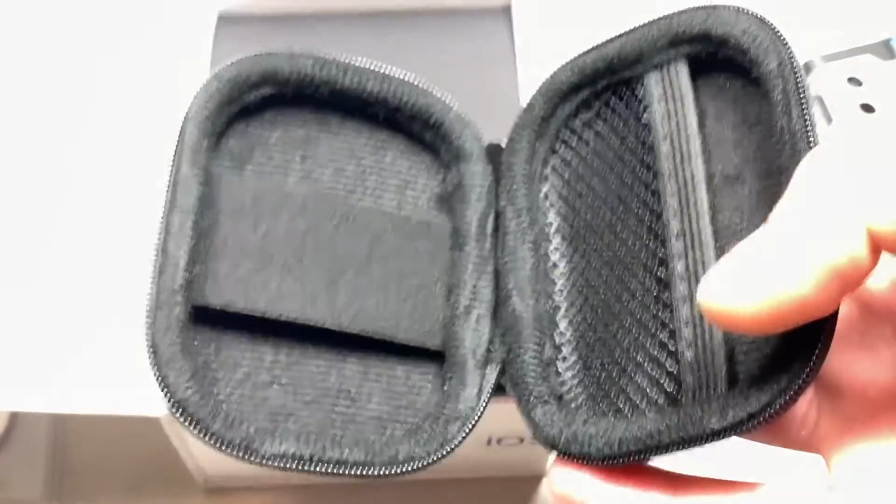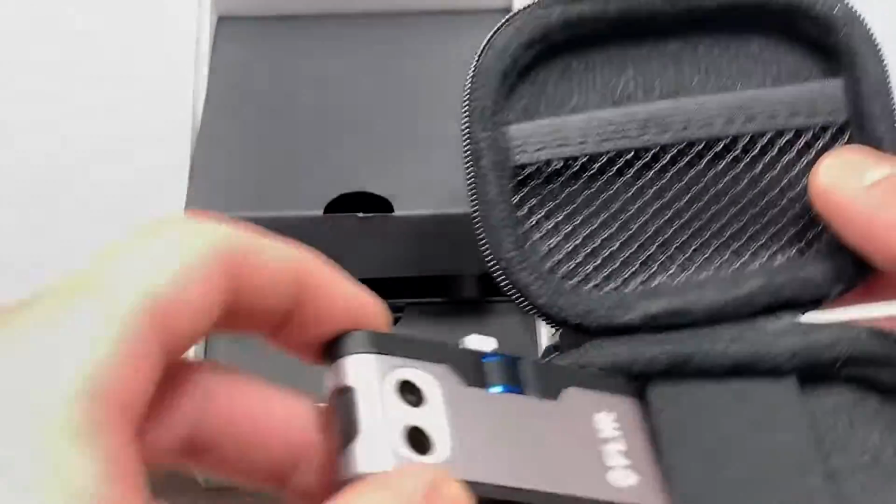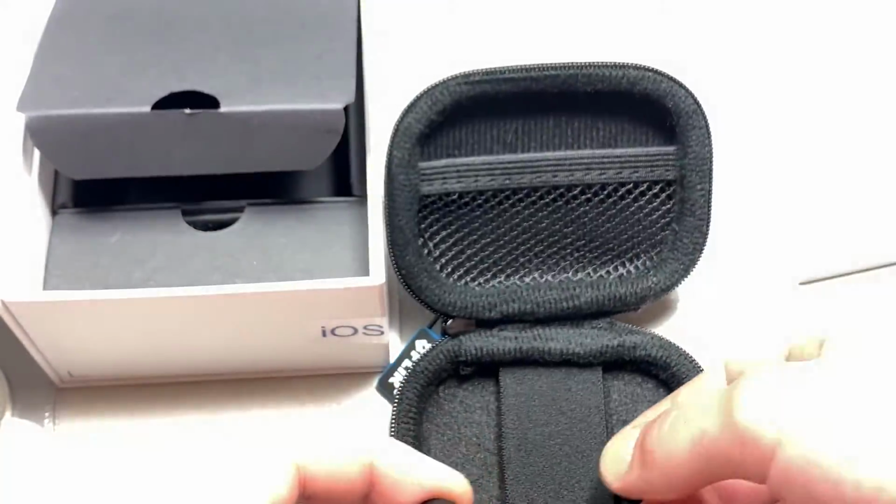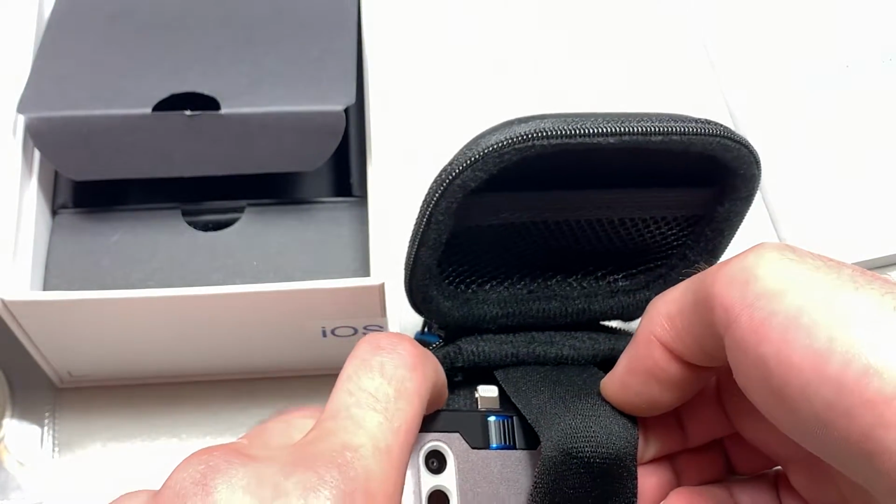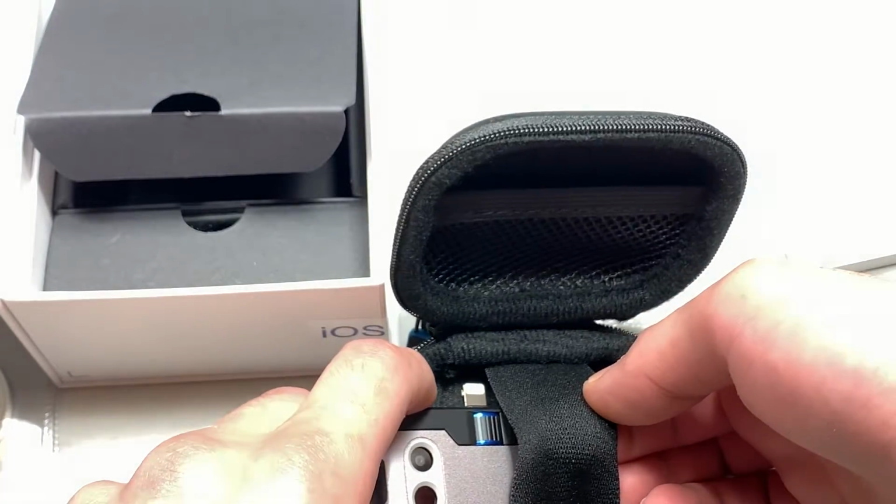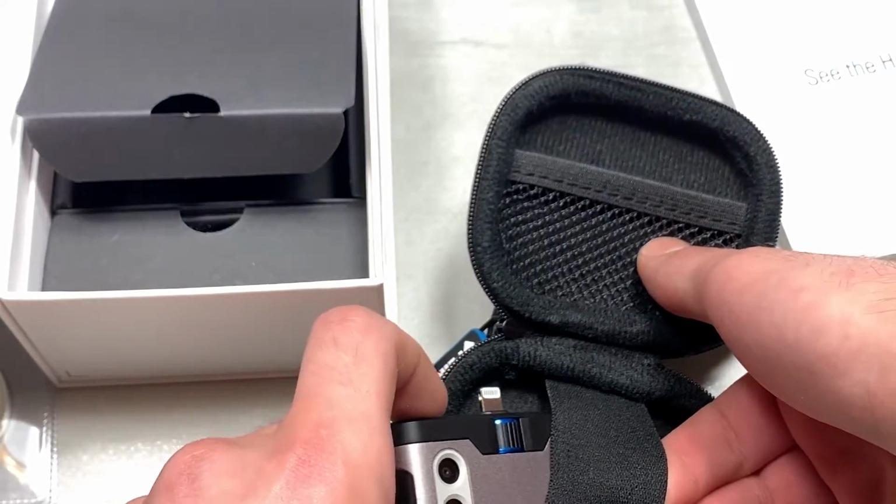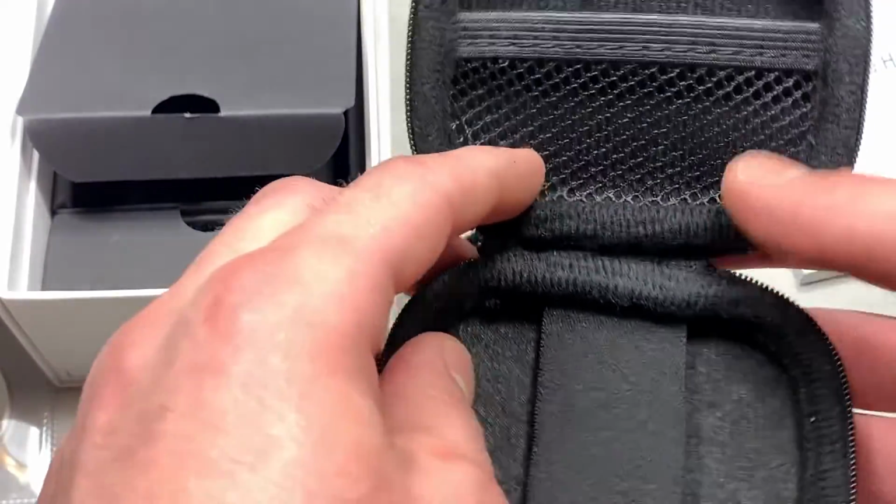Oh, that's really cute. That's adorable. Look at that. This reminds me of my 3DS case when I was small. I never really played the DS when I was small, or any game console really, but it's like a mini version of that.